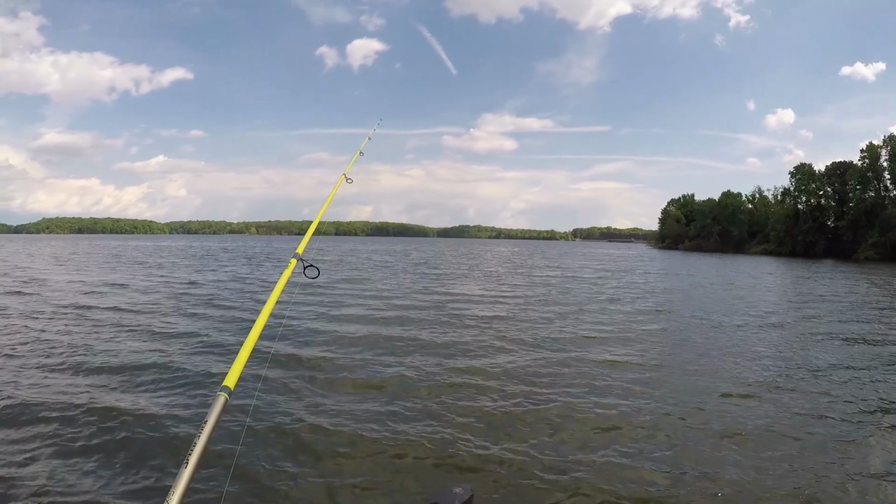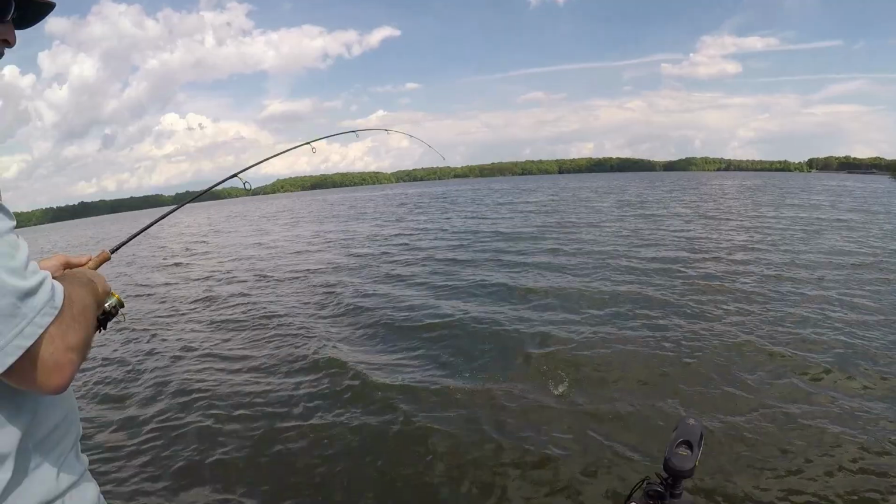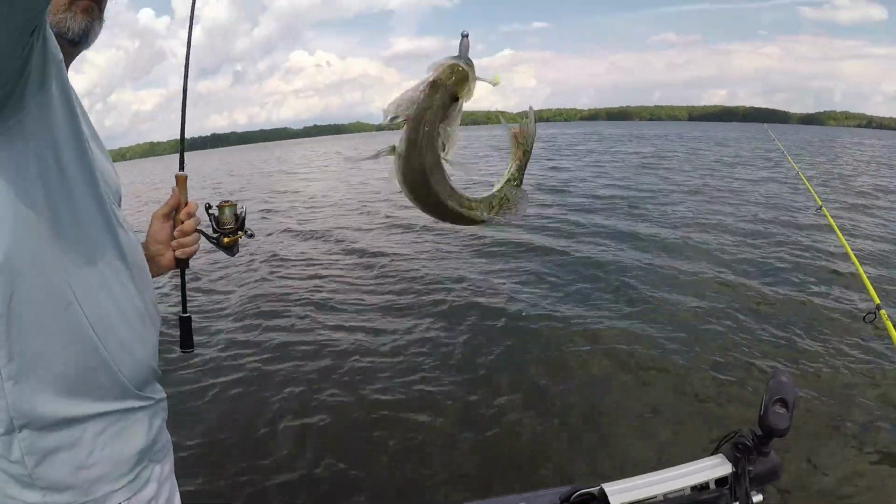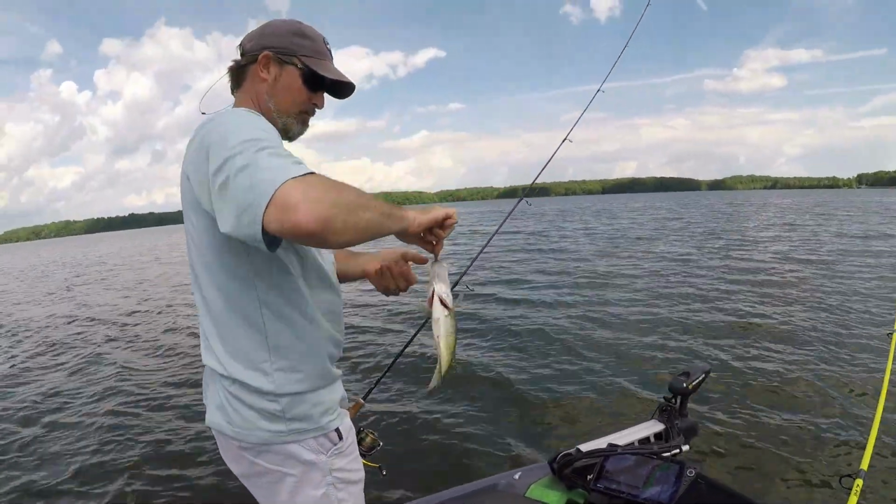There's a crappie. Low down. It's a good one, yes, sir. That's what we're looking for. That's a 12, 13-incher.